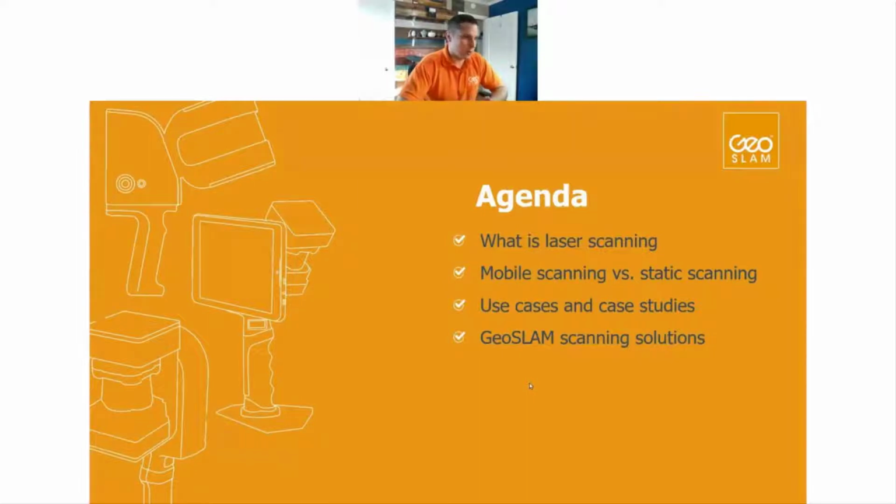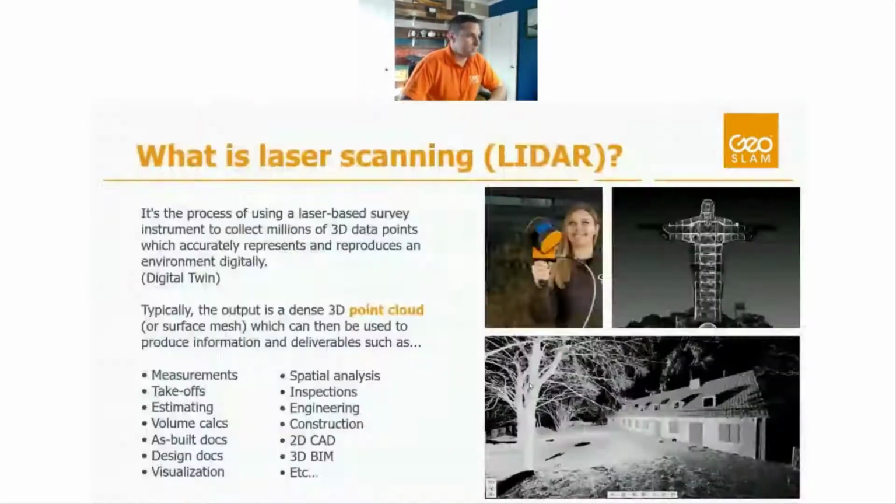And then just talk a little bit more about GeoSLAM, talk about our products, talk about how we process data, talk about accessories for our systems, and some of the future updates as well. So that's for the people who might be more experienced or already current customers of GeoSLAM. You can see what we've been working on in the last few months.